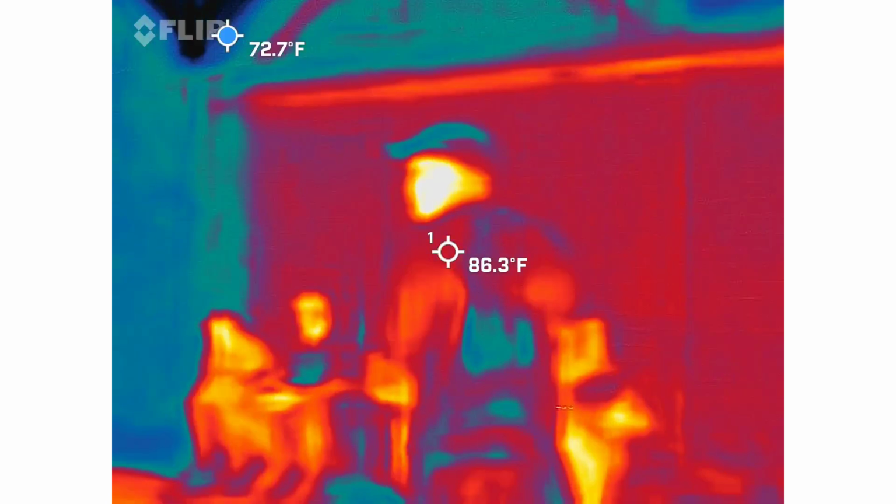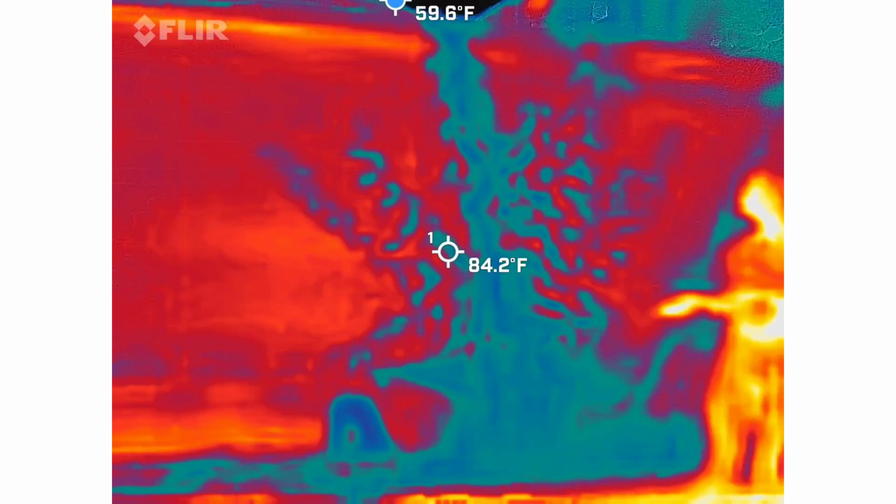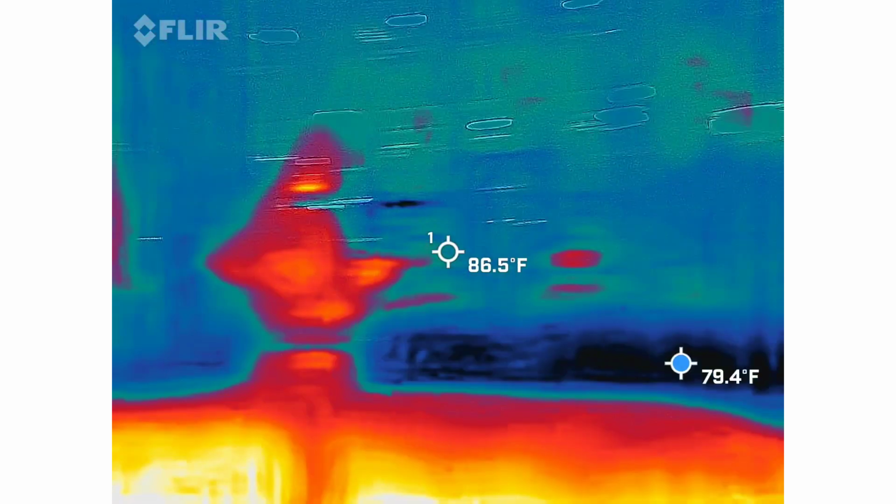Where's the front of it? So you would exit the lot and go around this coastline, and it's over on this side. Unless you want to, of course, call it the back.